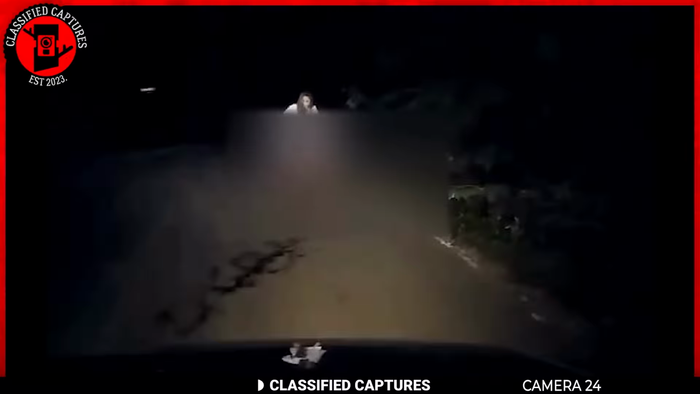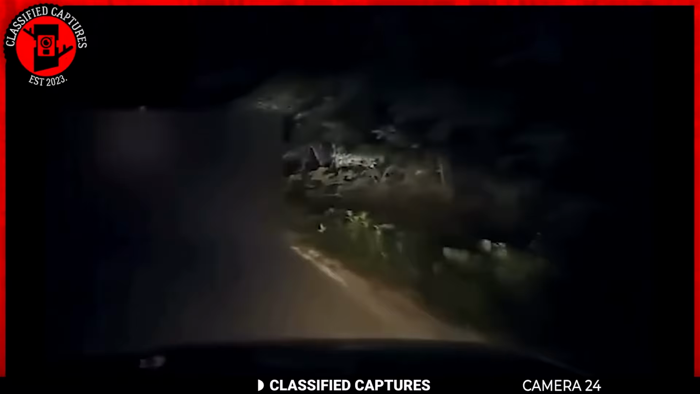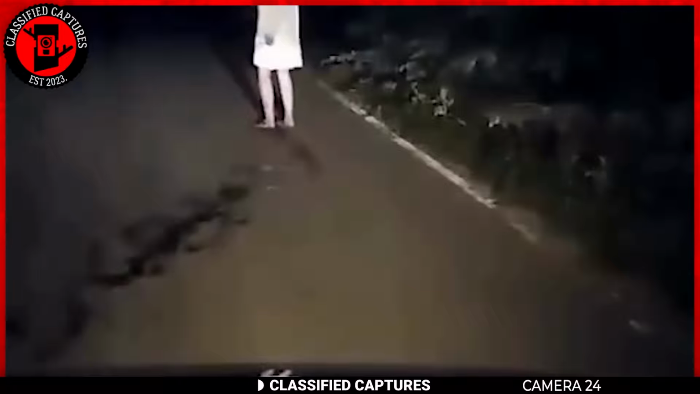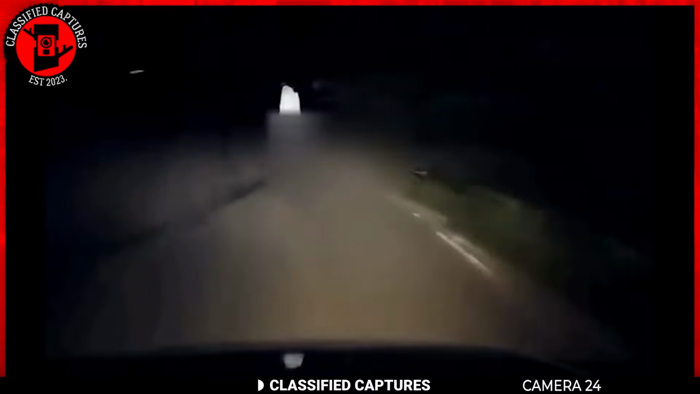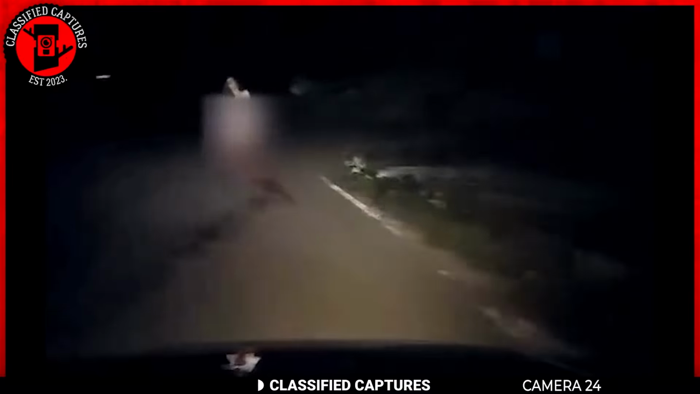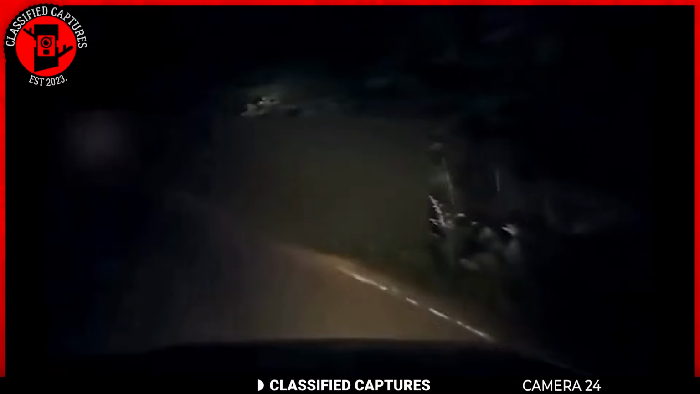Visibly unsettled, the officer backed up to his car, and you can even see a trail of what looks like blood on the ground. Some people think the footage might be a hoax, but the unsettling nature of it remains the same. What would you have done in a situation like this? Would you try to help or keep your distance?